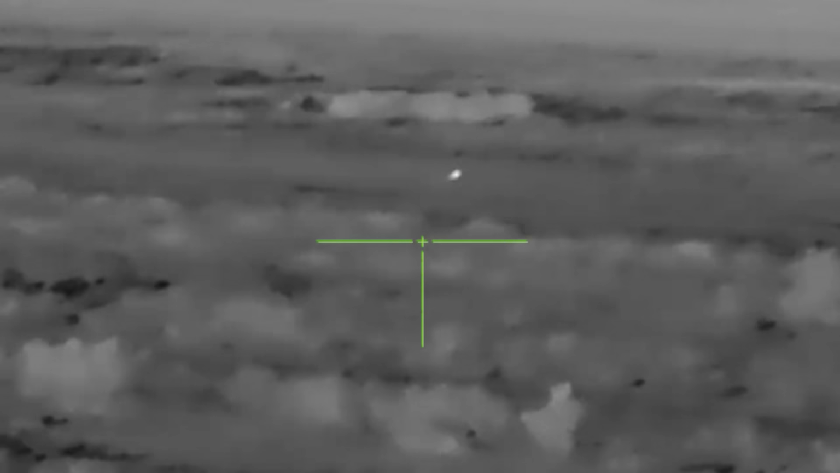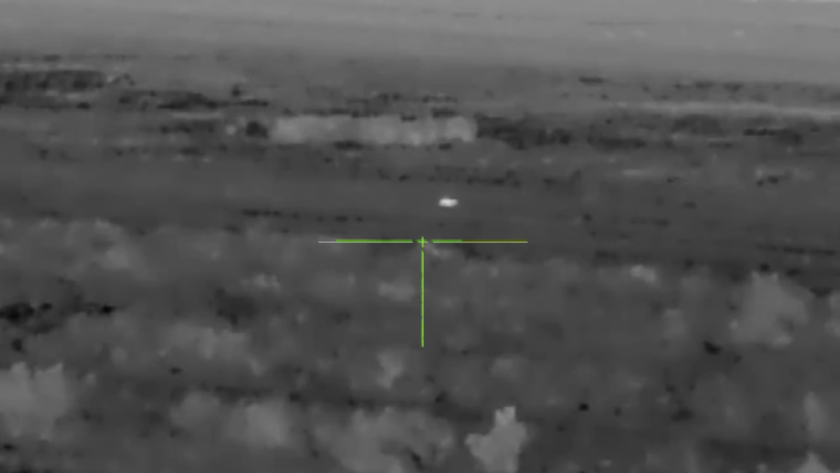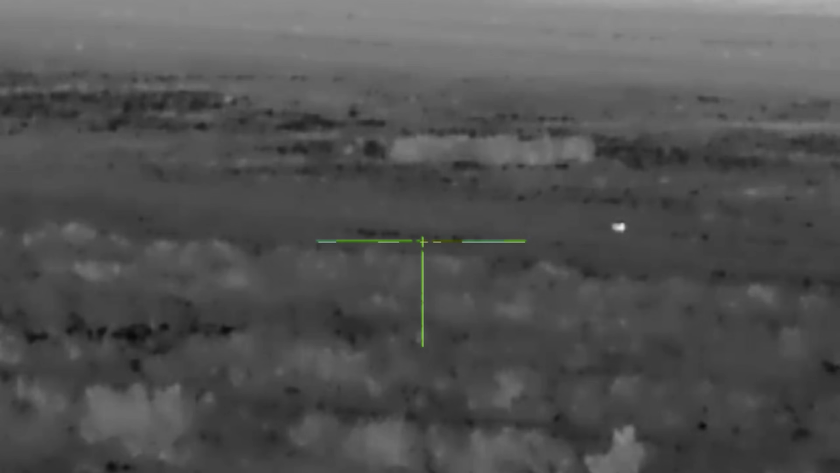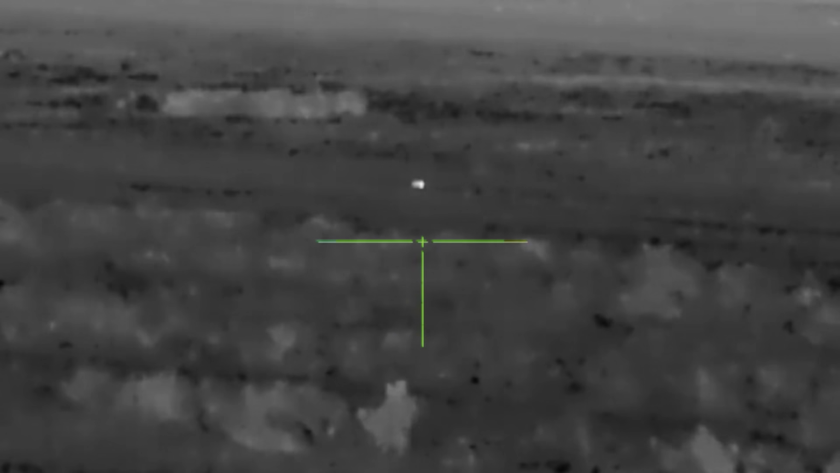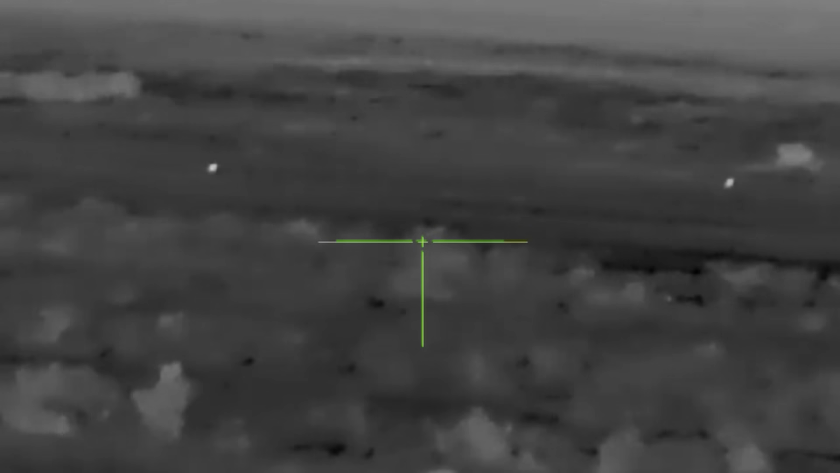My next stand was an incredible stand. Three separate coyotes coming in across the valley. I tried a number of different calls, and then all of a sudden one of them decided it wanted to come in.